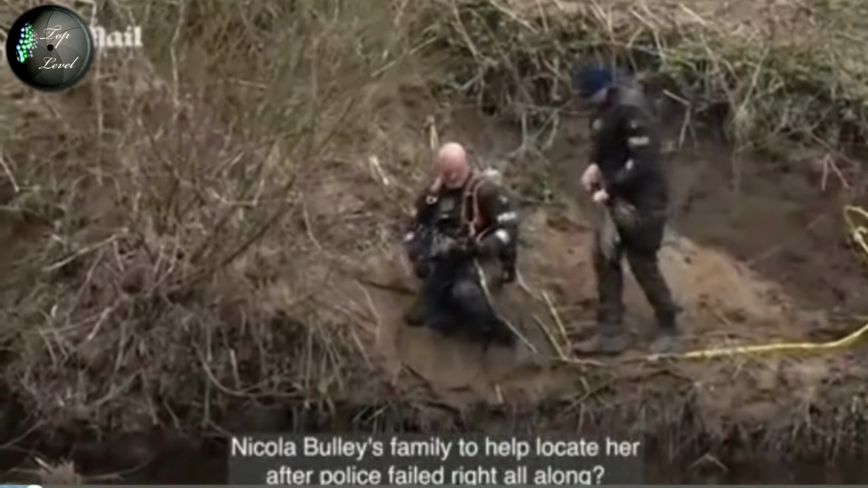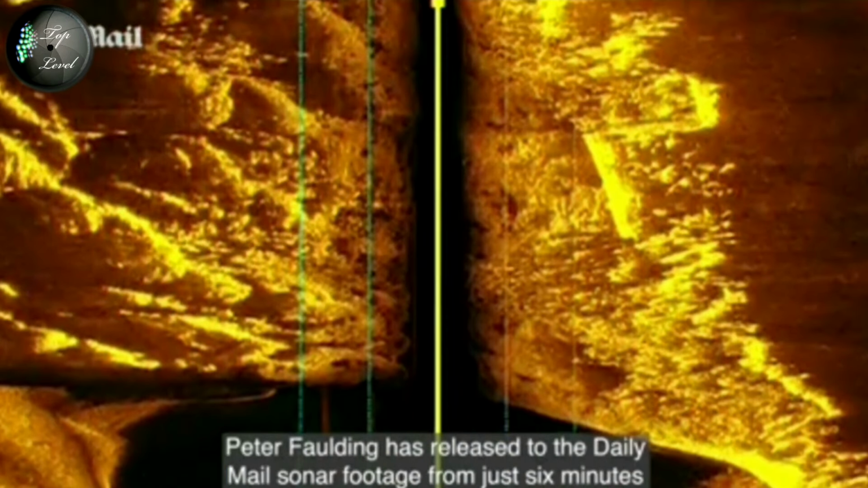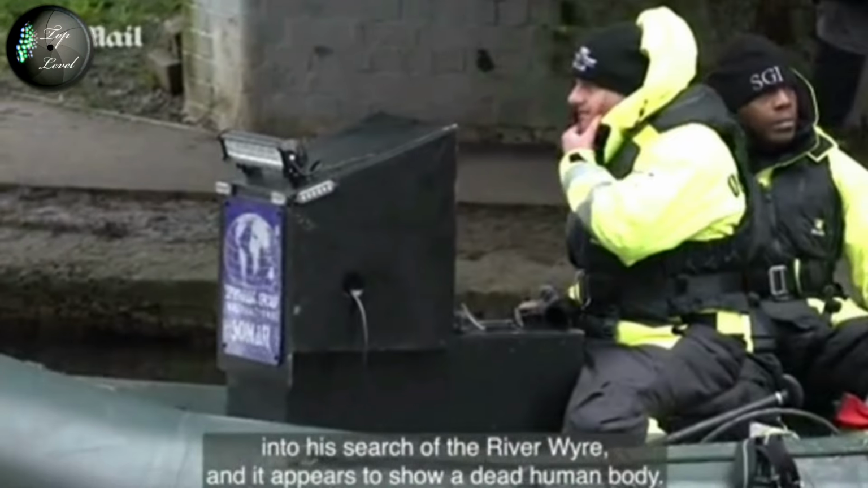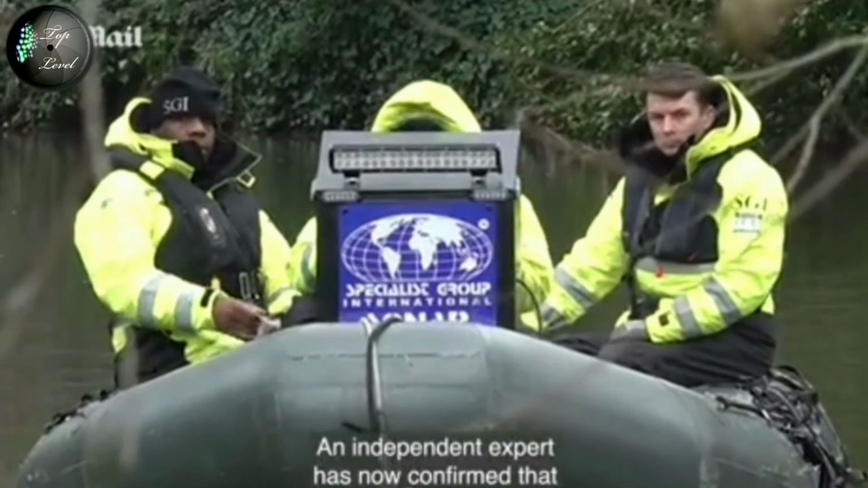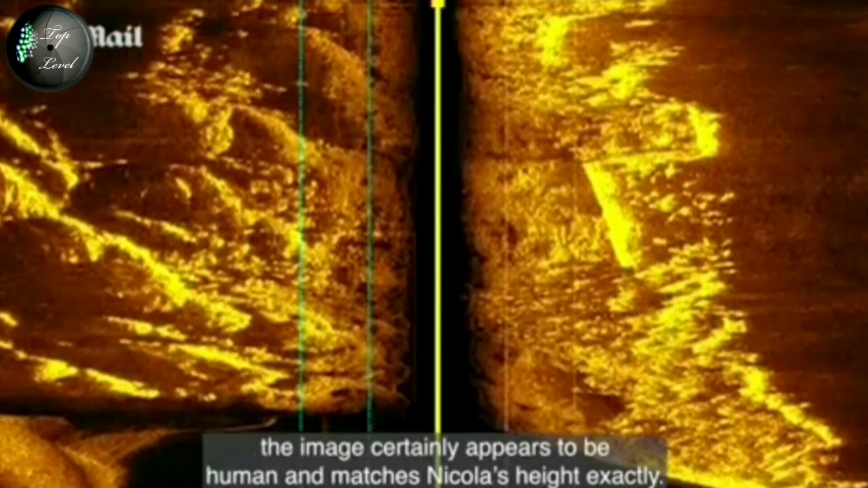Brought in by Nicola Bulley's family to help locate her after police failed, Peter Faulding has released to the Daily Mail sonar footage from just 6 minutes into his search of the River Wyre, and it appears to show a dead human body. An independent expert has now confirmed that the image certainly appears to be human and matches Nicola's height exactly.